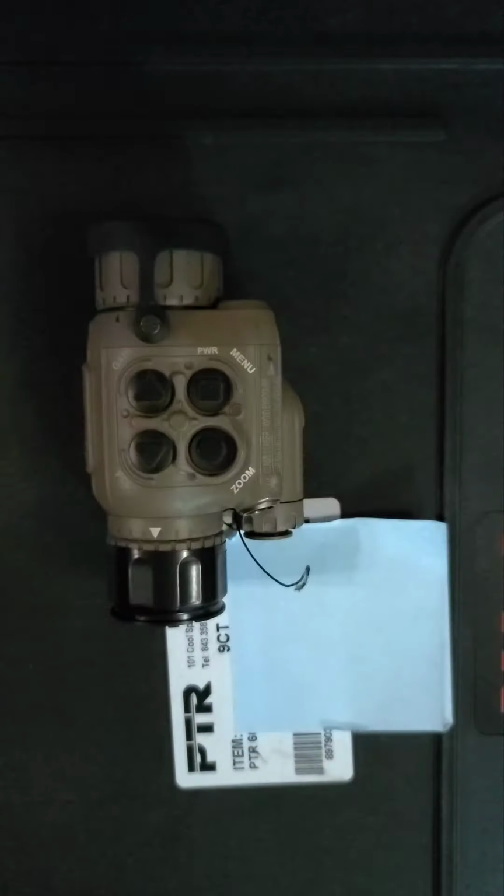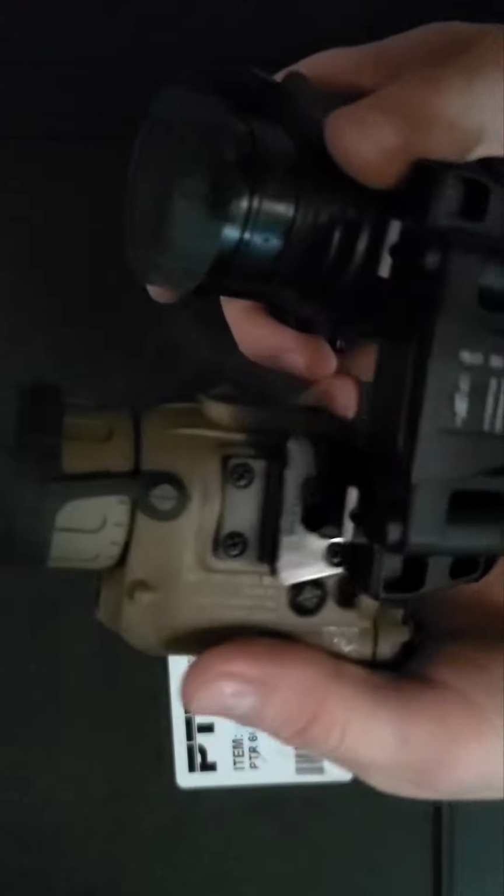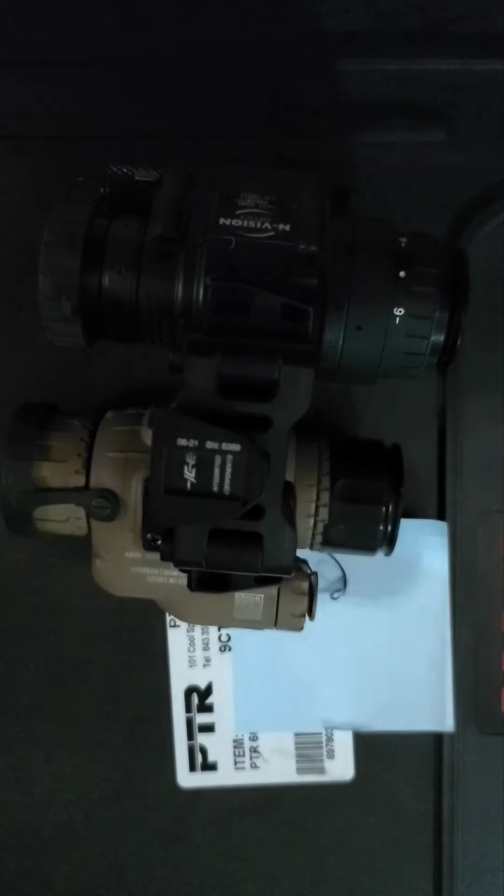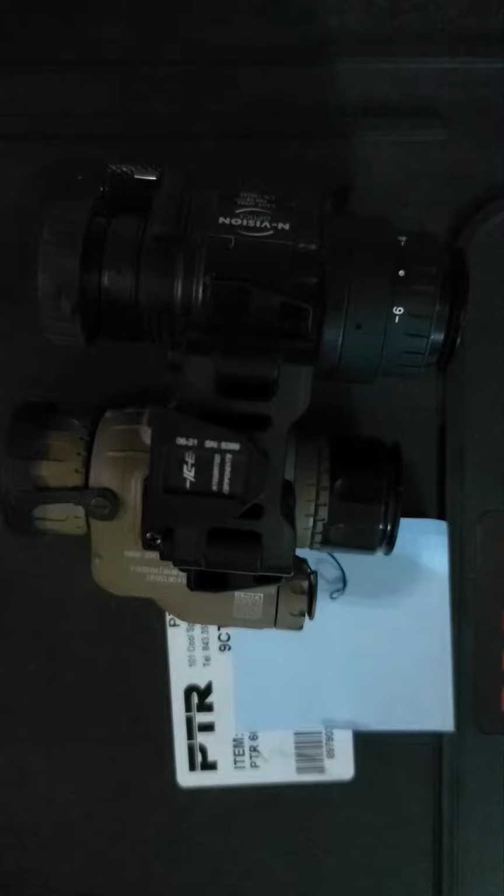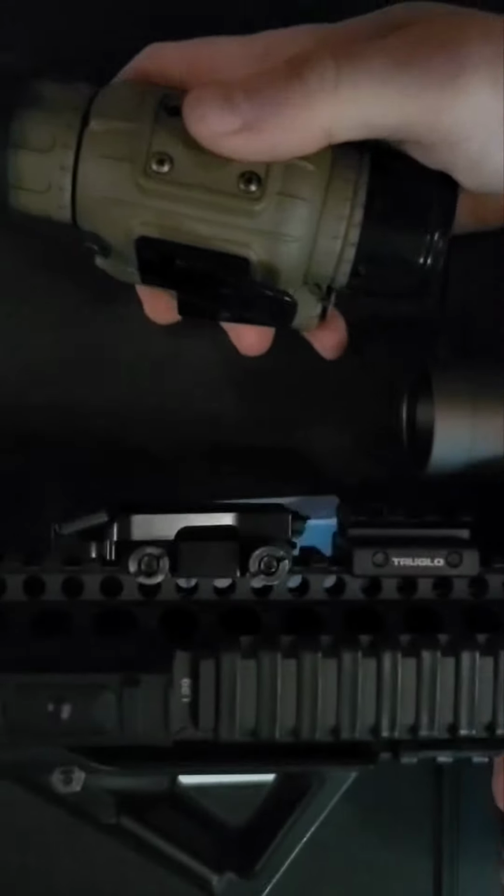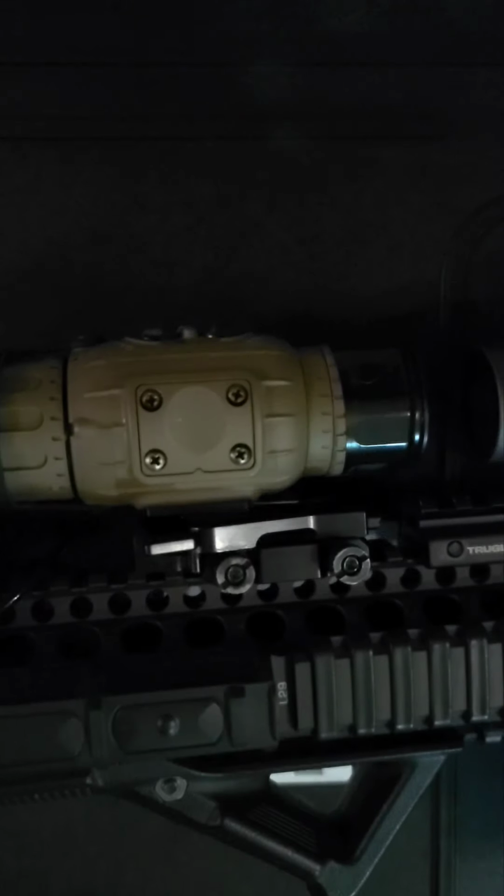With a unit like this, say if I'm using this as a dual band spotter with this PBS 14, and I see something, and now I want to run it on a rifle, I can just take this off, clip it in, and now I turn my day optic into a thermal device, essentially.